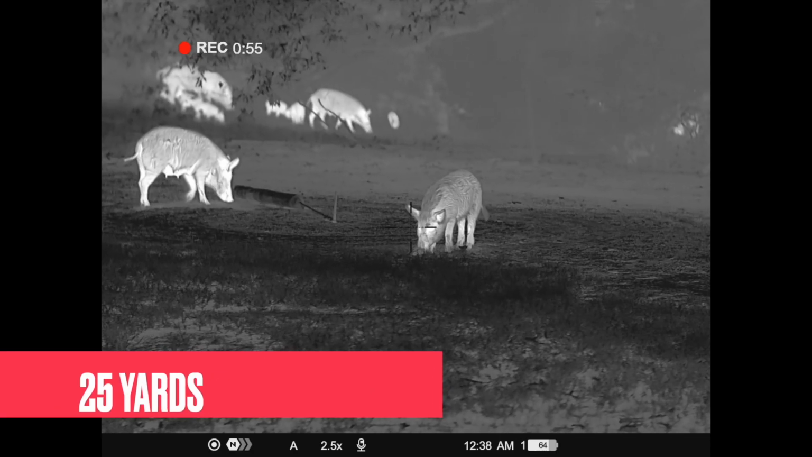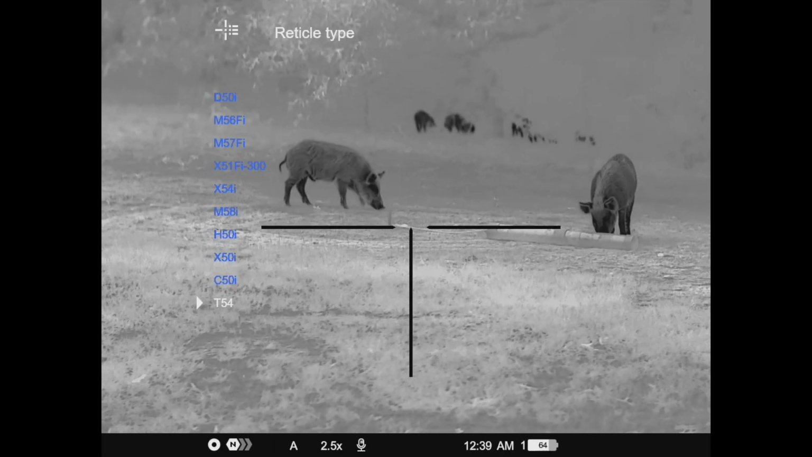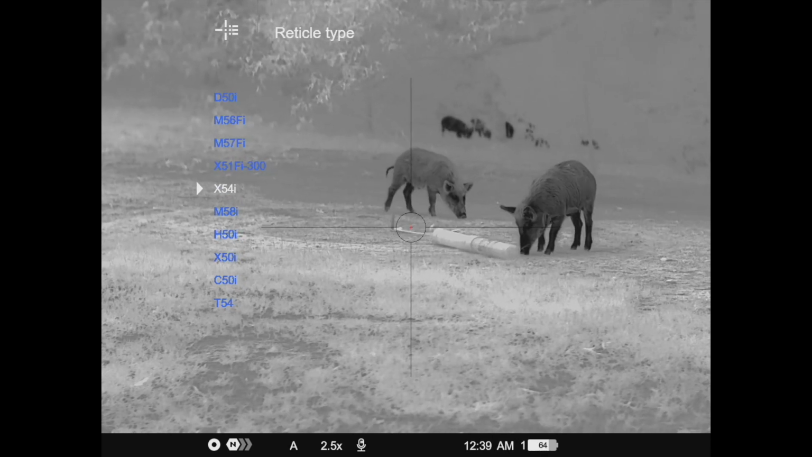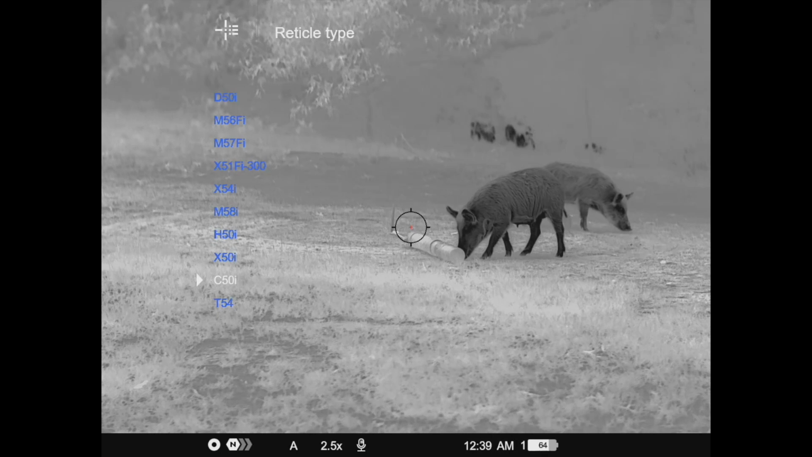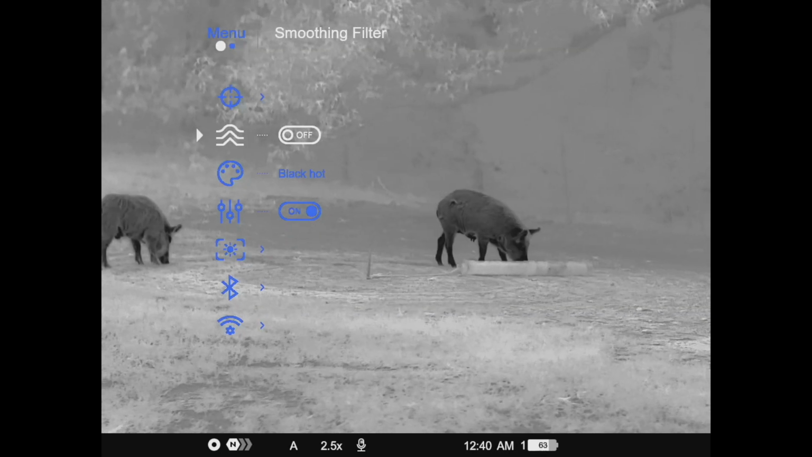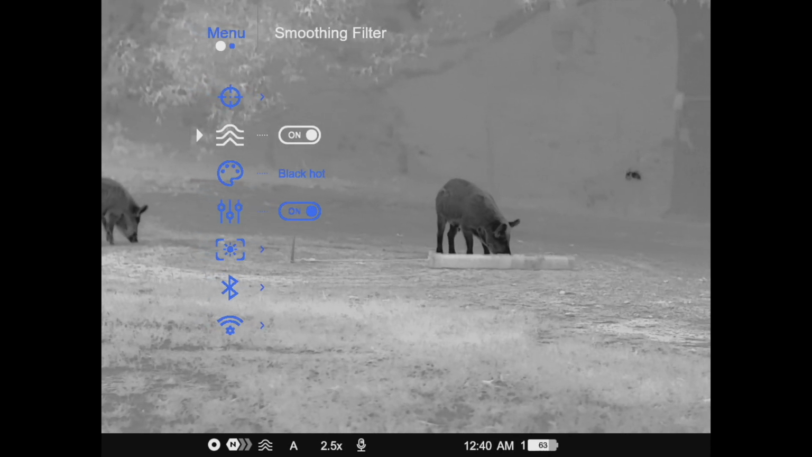So I've already said the price, and I'll say the title of the scope again. This is the Pulsar Thermion 2 LRF XL60. The XL means that it is a 1024 resolution scope. If you see an XP or an XG, that means it's a 640 resolution. The 60 is just the size of the objective lens. So this is a 60 millimeter objective lens.